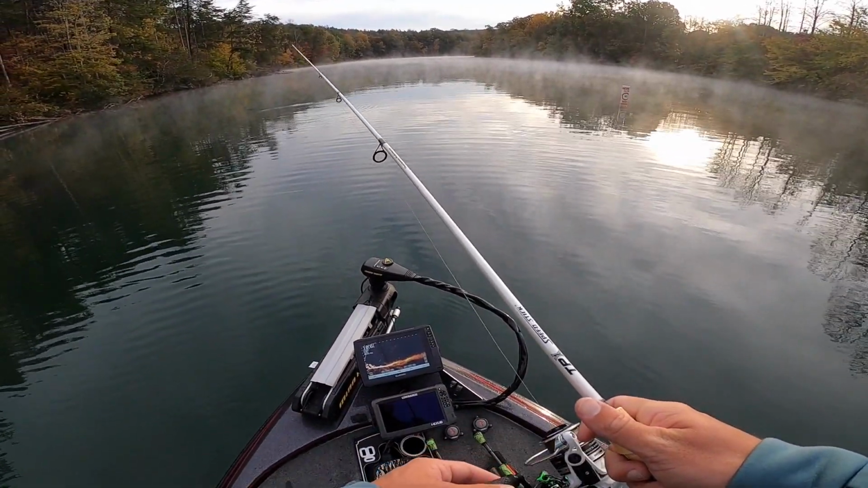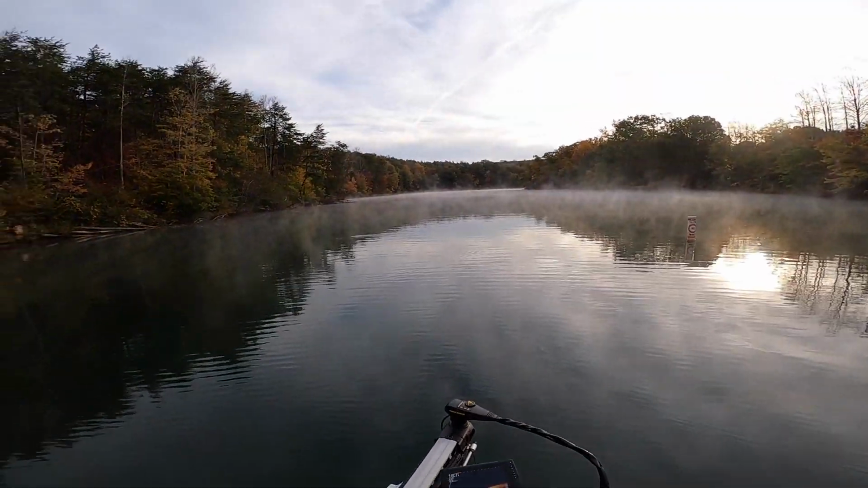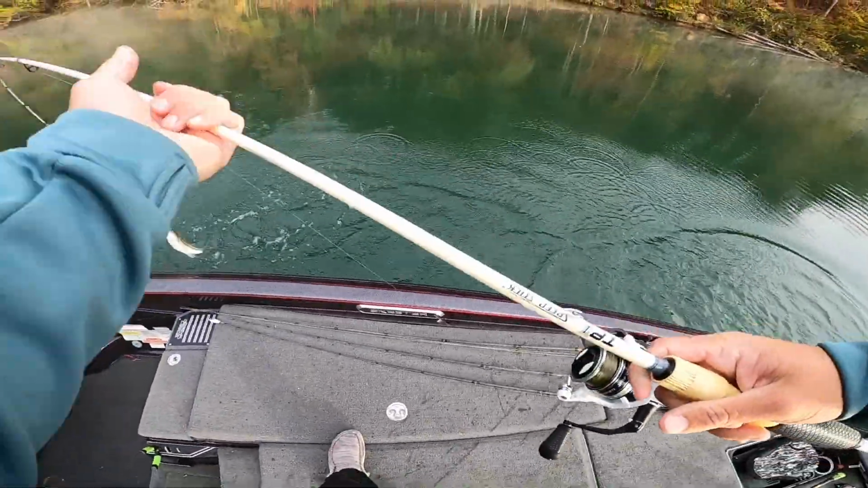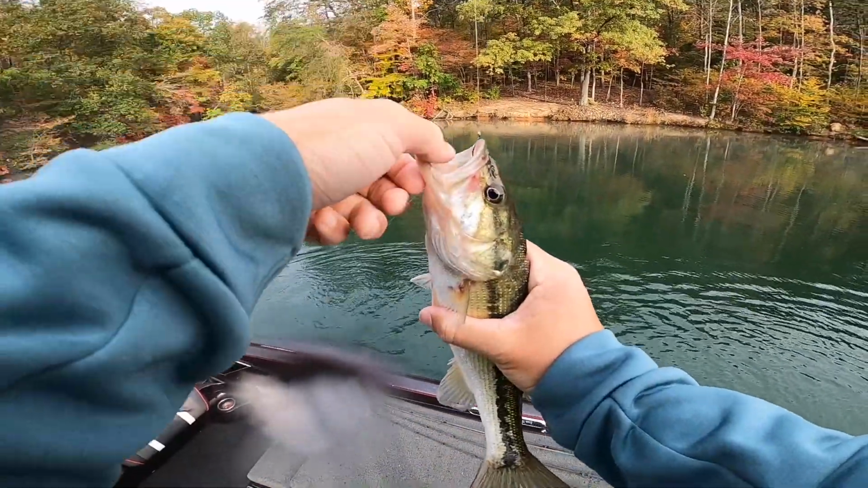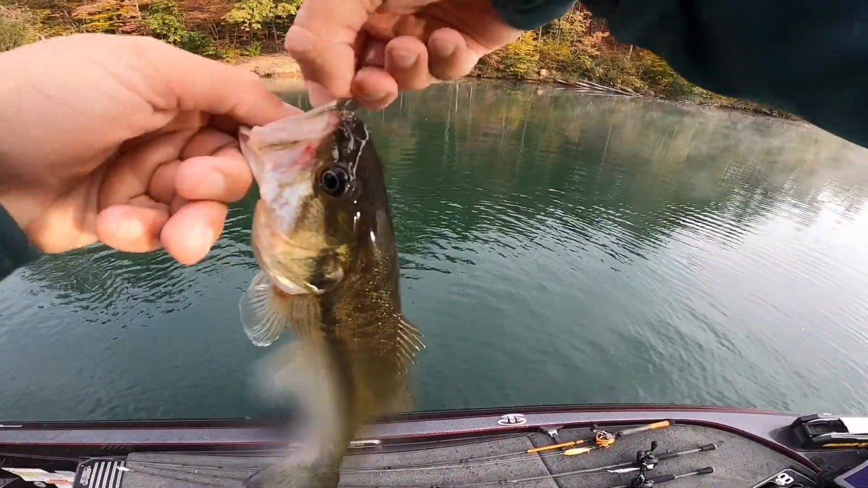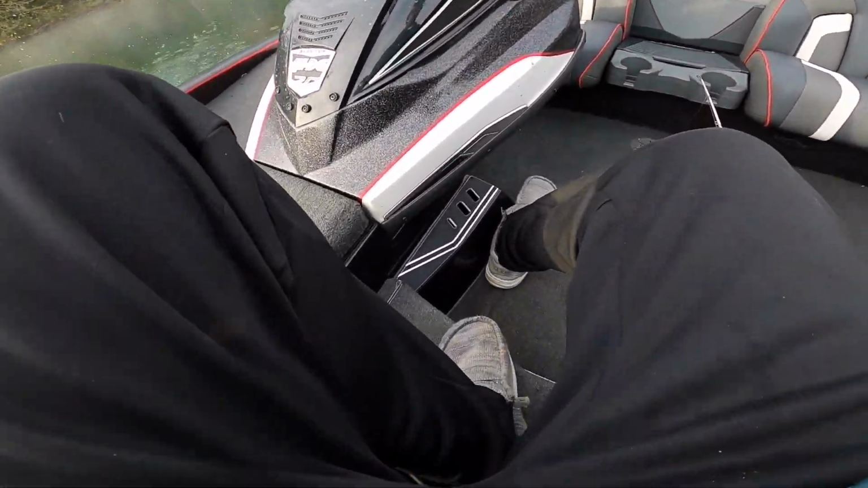Two or three just followed it again, and then that one decided he wanted to eat it. There it is again. Dude, this is insane. This is literally nuts. This is like the coolest thing ever. This makes catching them so much fun when you can watch them do that on the graph. That is nuts. Both of those bit the green pumpkin drop shot. Go ahead, throw him back.